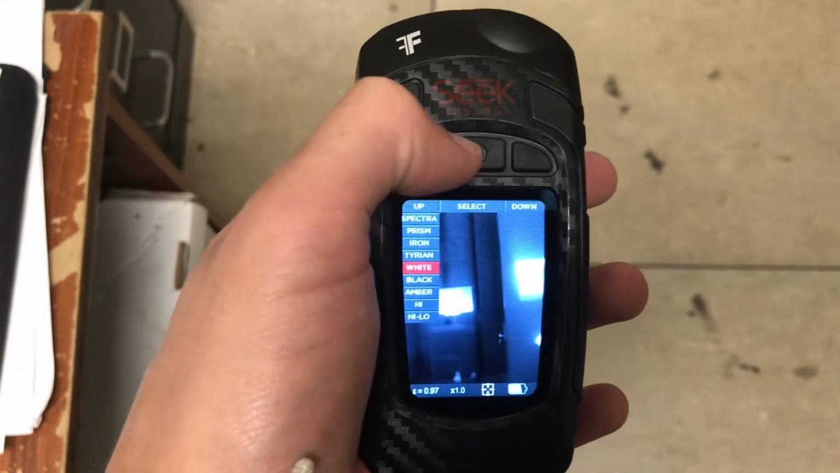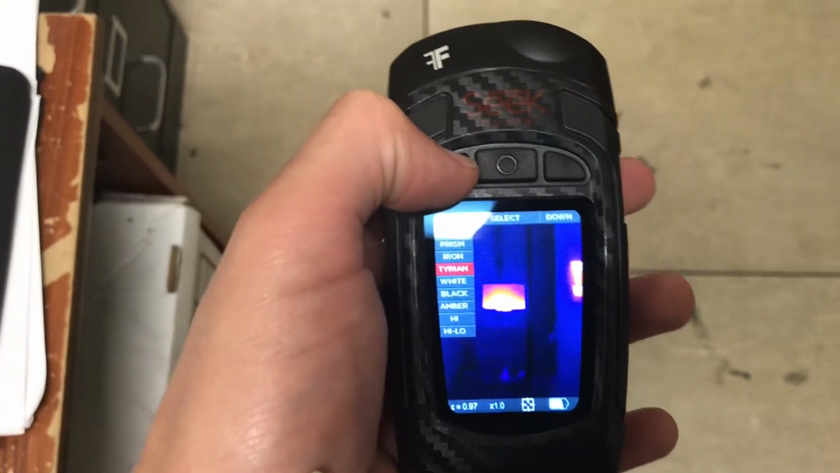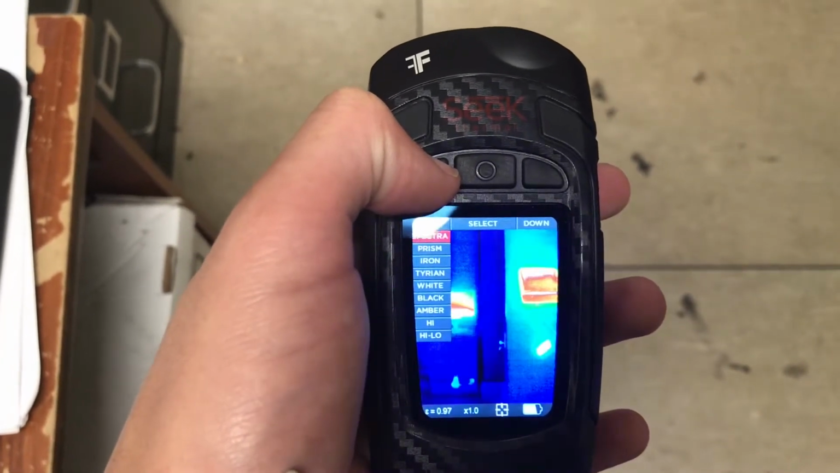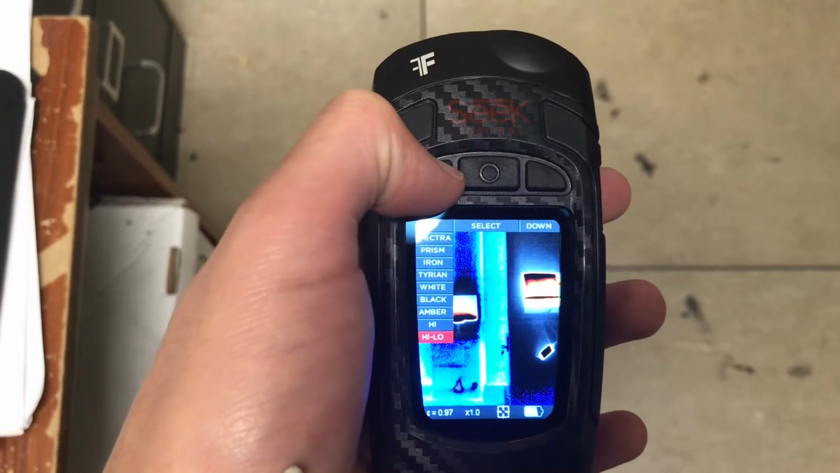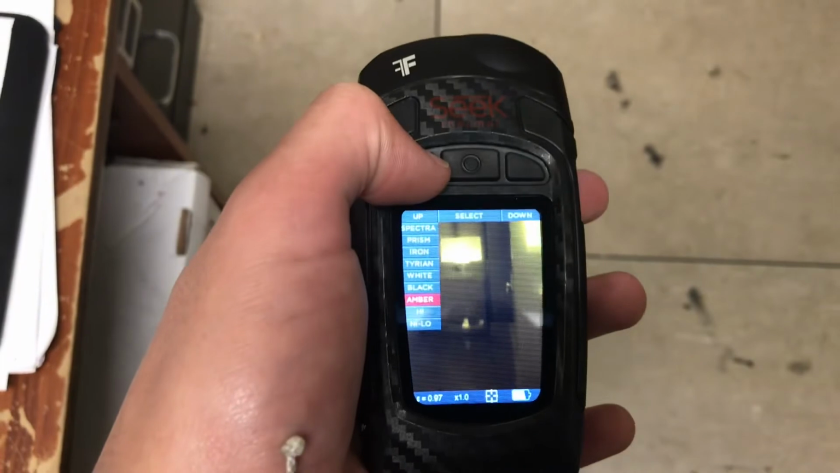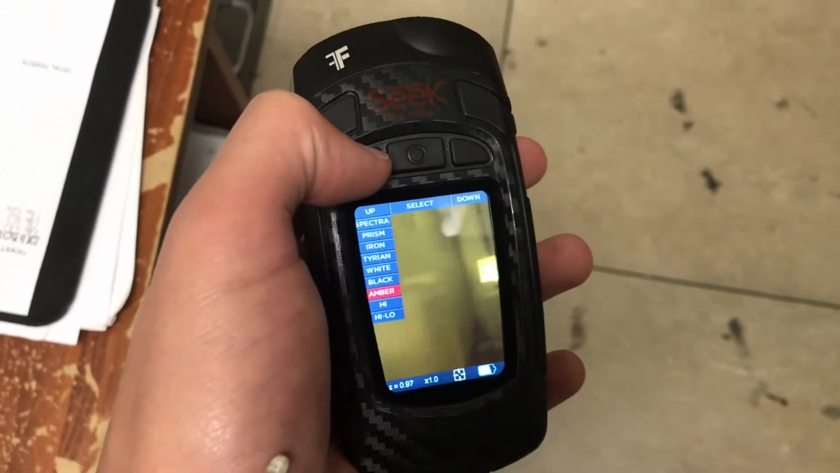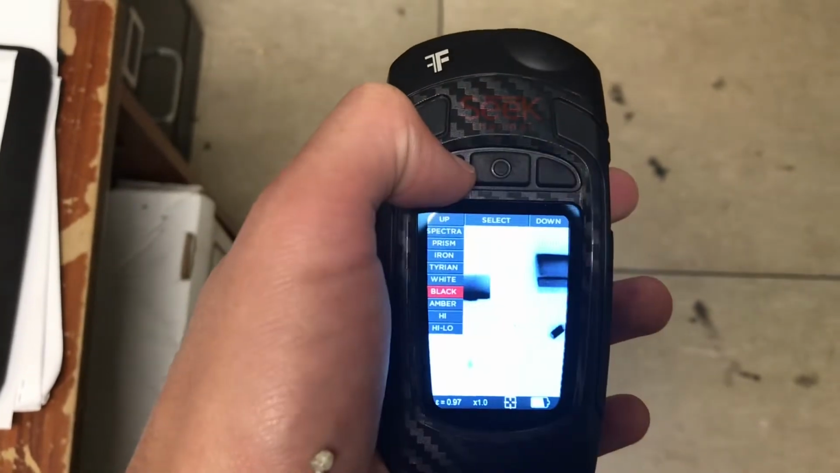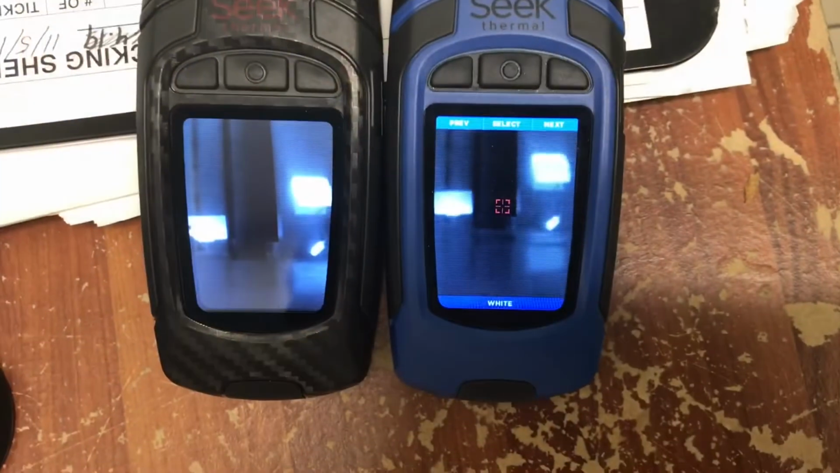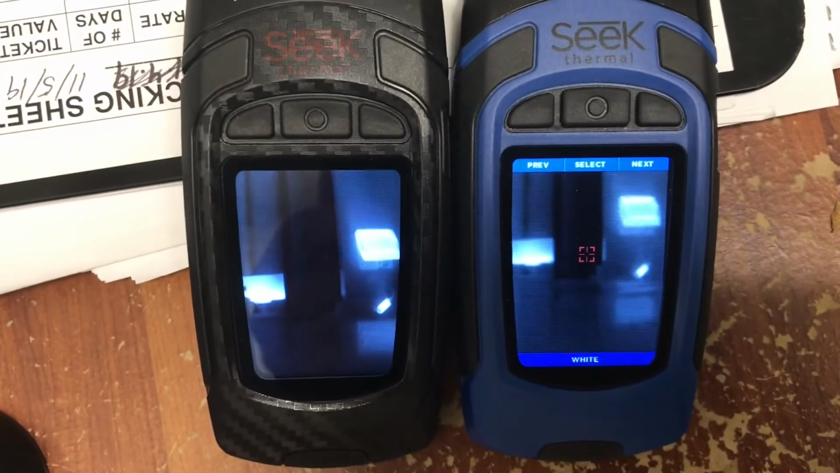Now I'll show some of the filters that are available in the Pro version, most of which, like I said, are available in the regular Thermal, but the differences here are that the high and the high-low options here at the bottom are only available on the Pro version. Another option the Pro has that I didn't quite mention here is that it has a full frame version, in the sense that it shows its full resolution. The only downside is that it loses its high refresh rate advantage over the regular Seek Thermal.